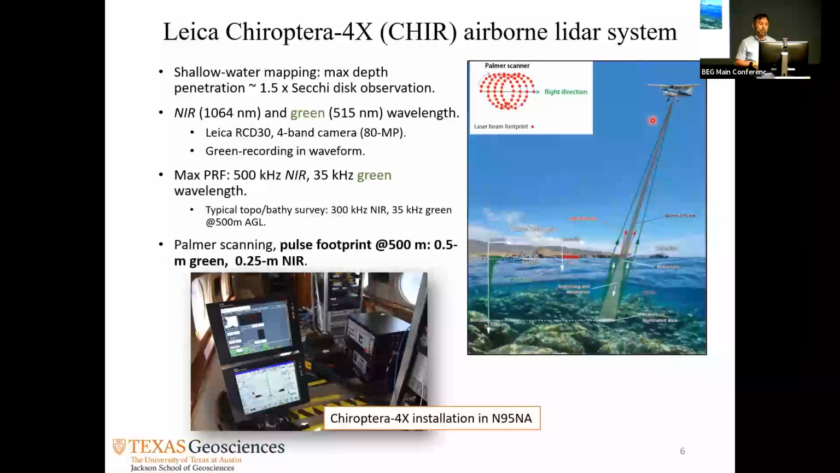It doesn't have to be a Cessna, but it's supposed to fly low, which is 500, 600 meters, 2,000 feet, so that the green wavelength in the system can have a high amplitude to penetrate into the water. If you fly higher, the laser is losing its amplitude to go deeper in the water.